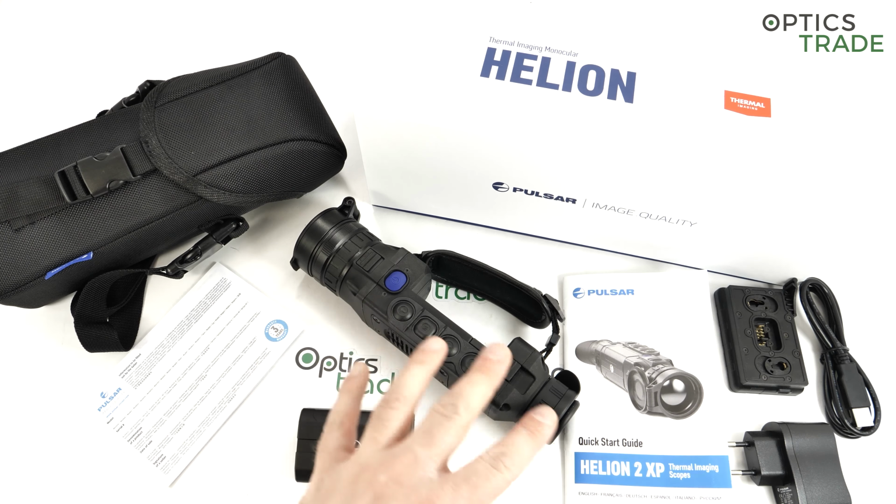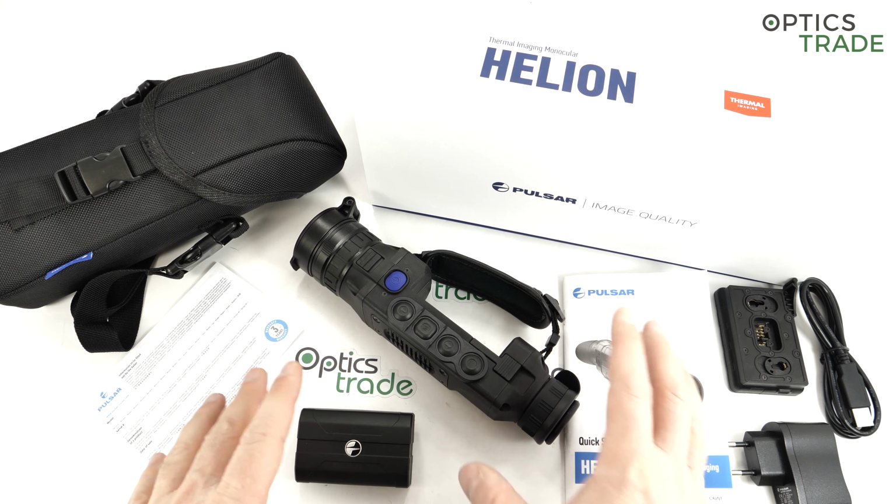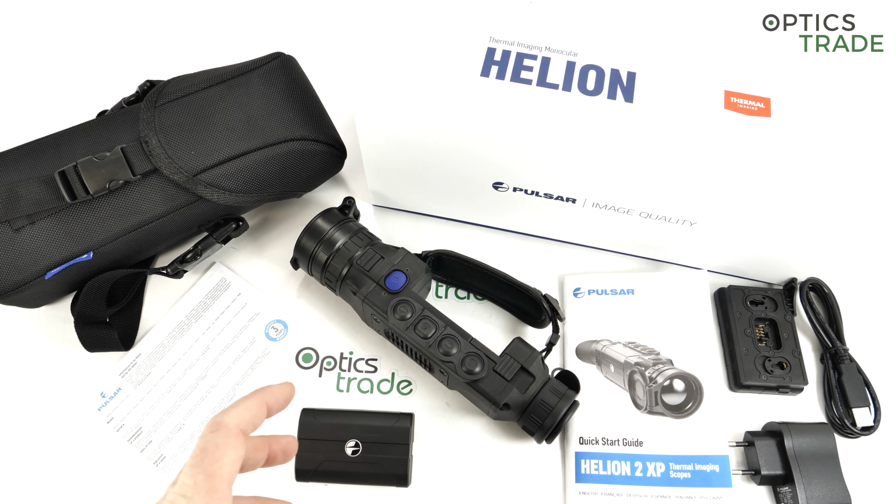The second thing is, when you look at the Xeon devices, they're really, really beautiful. Because Helions, they're well made, they're robust, they will work. It's a true workhorse for everyday use. But from the aesthetic point of view, the Xeons are much nicer, much more beautiful. So I hope that the next generation of Helions will also follow suit. It will be more like, I would say, it's hard to find the right words, but really beautiful.